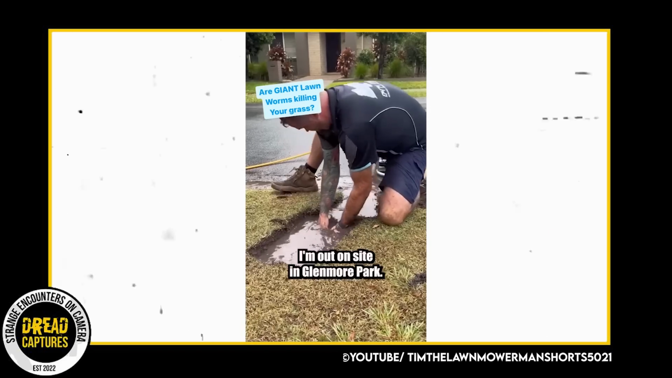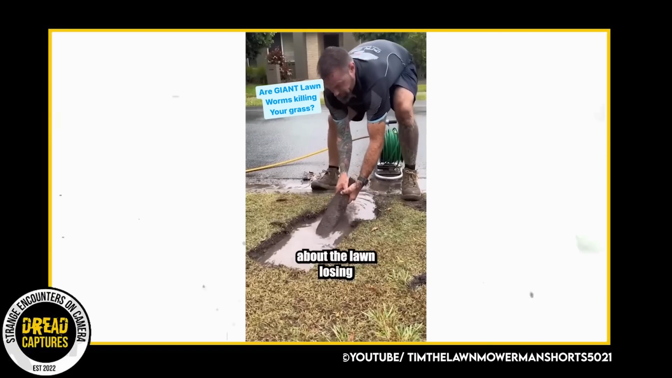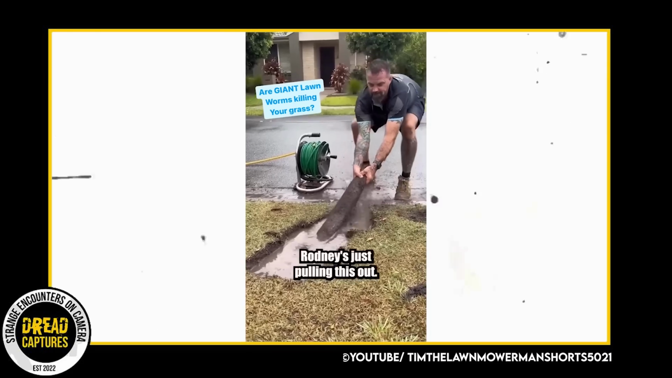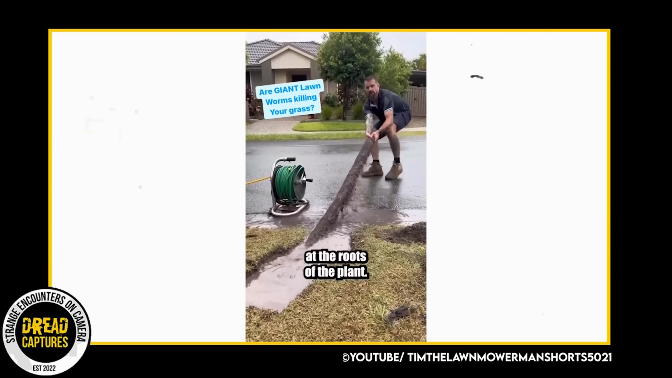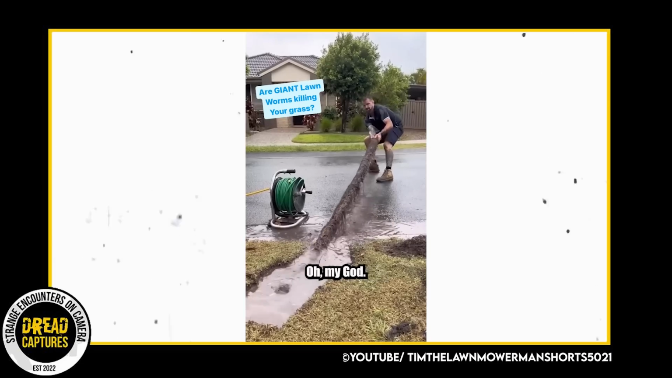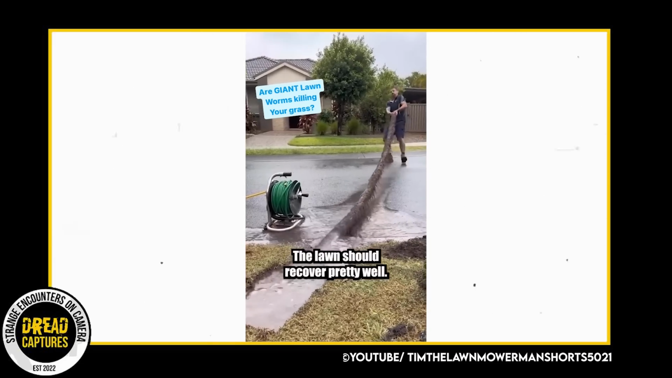Hey guys, I'm out on site in Glenmore Park. This client's been complaining about the lawn losing all its colour. Oh my god, look at that. Look at that, Rodney. Rodney's just pulling this out. This is a giant lawnworm. They eat away at the roots of the plant. Look at that, Rodney. That's insane. That's one of the biggest. Oh my god. Anyway, we've pulled this out now. The lawn should recover pretty well.